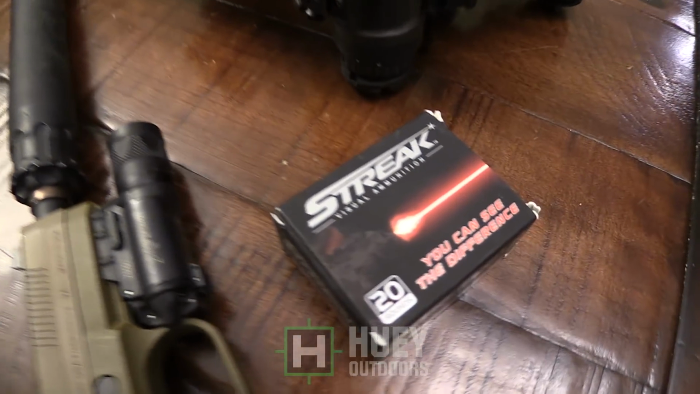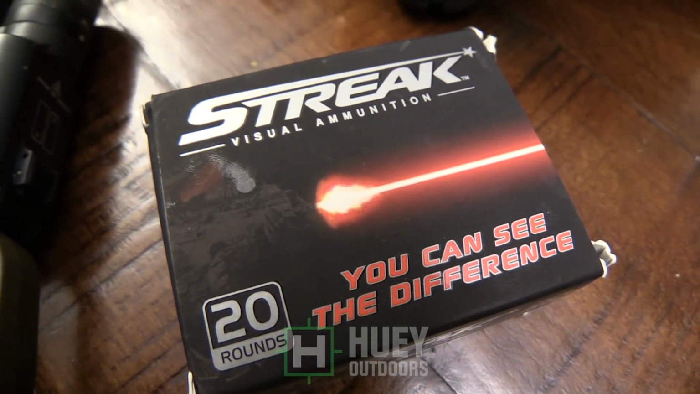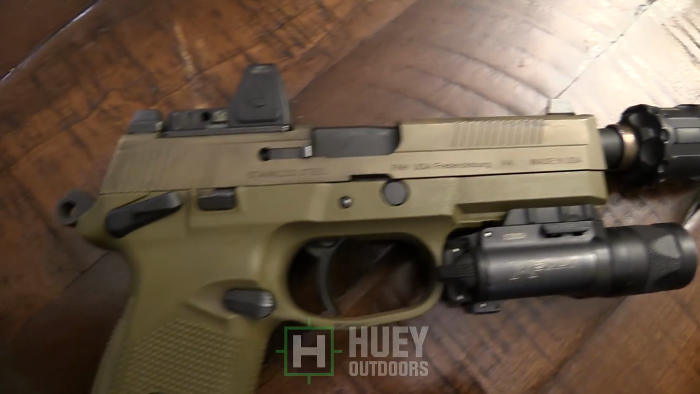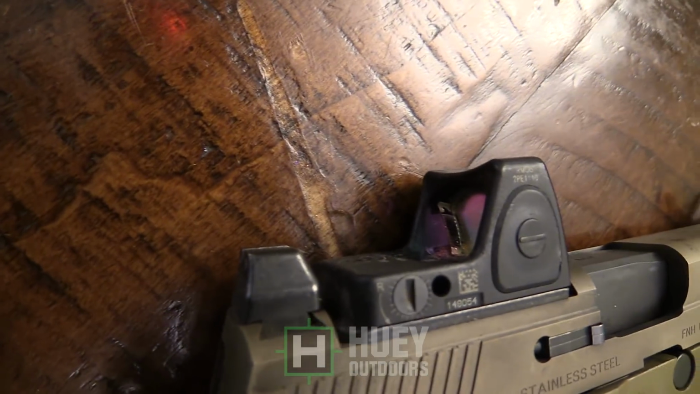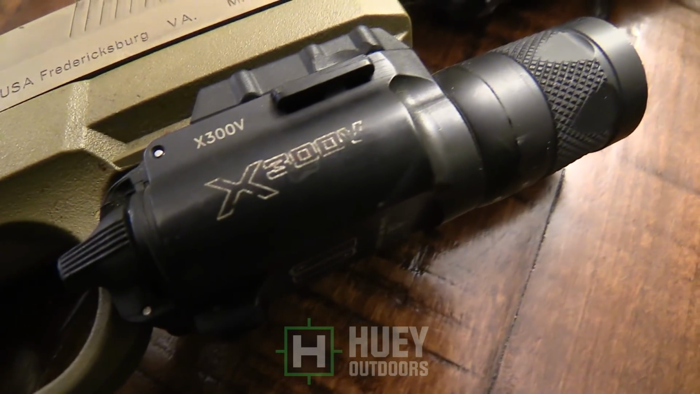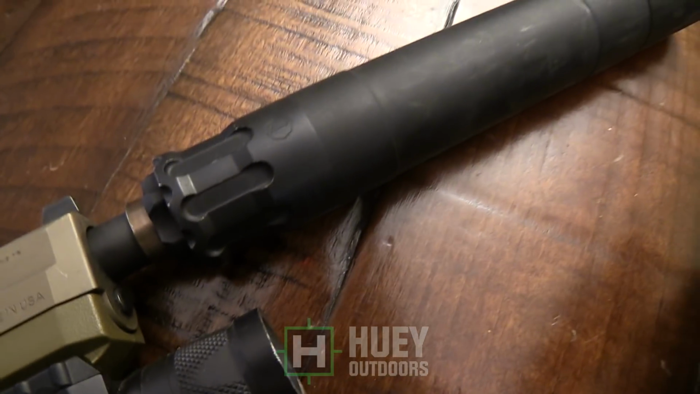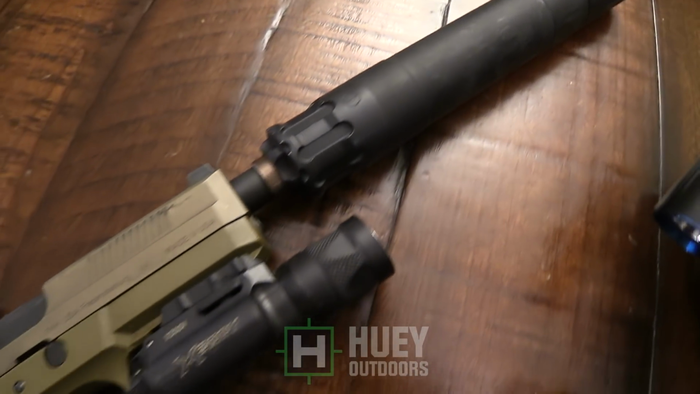For the ammo, I'm going to be shooting 45 ACP 230 grain ball full metal jacket, Ammo Inc. Streak non-incendiary tracers. I'll be using the FNX 45 Tactical with a Trijicon RMR that is night vision compatible, and the Streamlight X300V, which does a white light and IR light. This will be IR light. For the suppressor, it's the Rugged Obsidian from Silencer Shop.